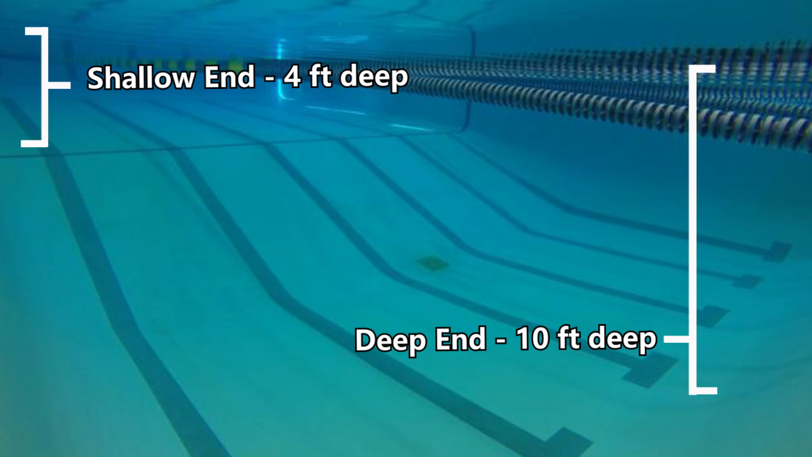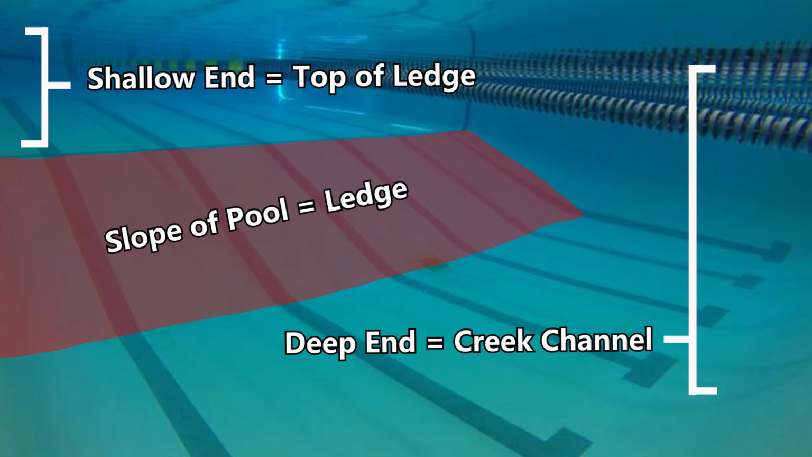And there's actually a depth change from that 4 feet of water in the shallow end of the pool to the deep end that's 10 feet deep. And that change in depth from 4 feet to 10 feet is the ledge. You can see there's that sloped surface that goes down from 4 to 10 feet. That's exactly what a ledge looks like underwater. And when people are talking about ledge fishing, this is what they're fishing. And so always just visualize this swimming pool when you're thinking about ledges, and you're gonna know what you're fishing.